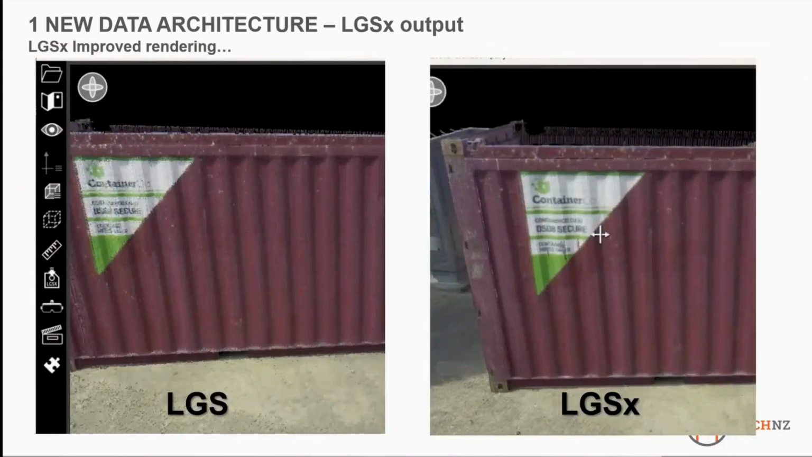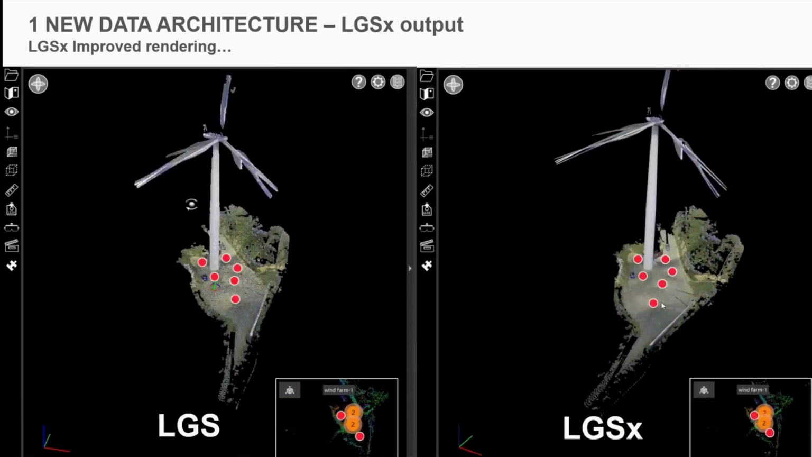And for those of you that missed that rendering on the container one, you can just see here that difference between the two texts there. So it's the same file exactly. I've just converted the file into an LGSx, so I have both to show you. And then this is the same data set, but you can see on the right-hand side, it's just a bit smoother with the colorization.